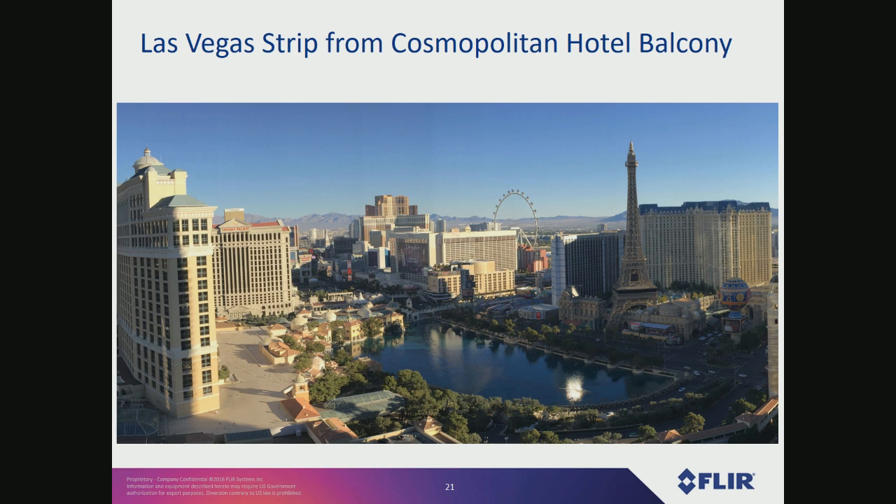So this is a view from the hotel balcony. It's the Cosmopolitan Hotel, which is one of the only hotels in Las Vegas where you can go outside on a balcony. I guess that's because they're worried about people dropping stuff down or worse, throwing themselves off the balcony, I don't know, but it's hard to get these rooms. So we found these rooms and we got a balcony suite and set up the camera on there.